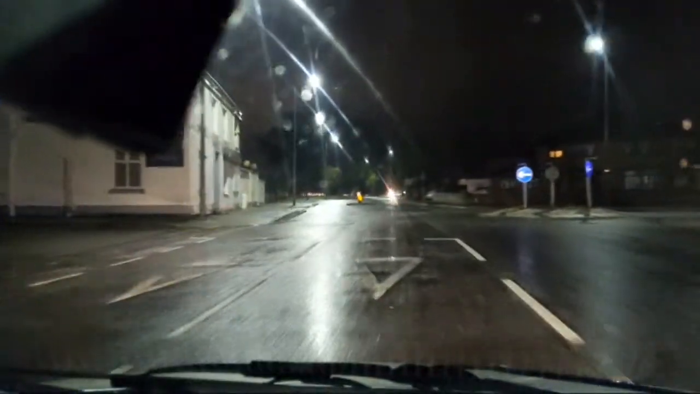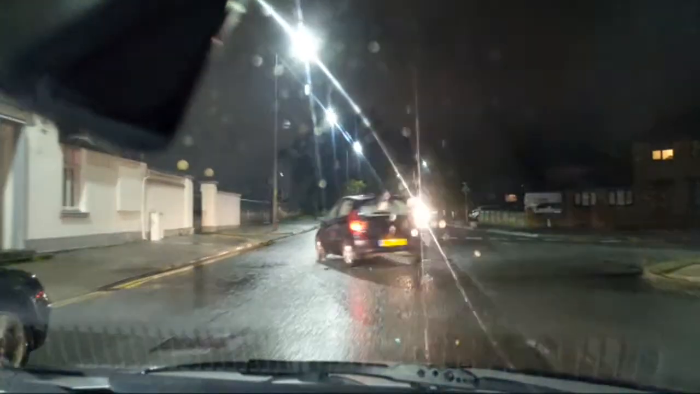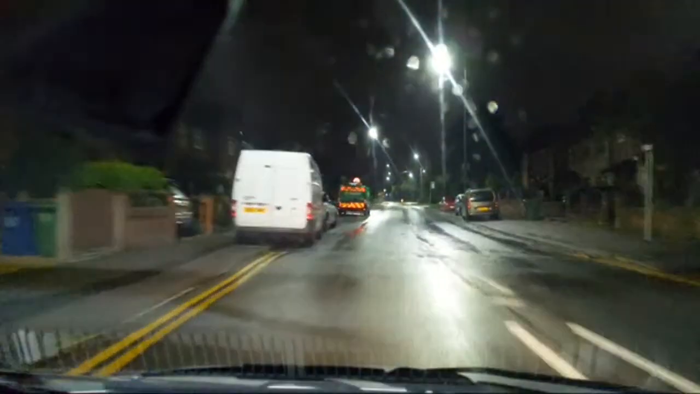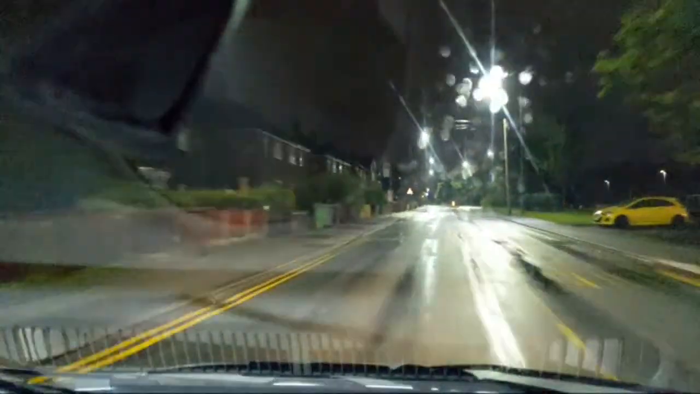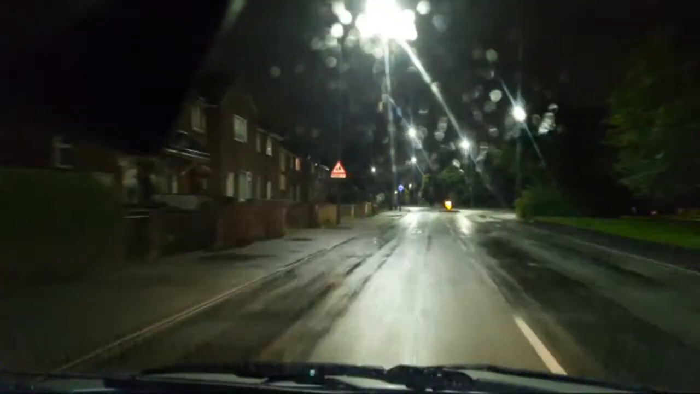Past BP, past Starbucks. Take your time, my lord. Oh God, talk about steamed up. Can't see where they're going. And here we are in the beautiful, wonderful Marsh Green, which is the nicest part of Wigan.